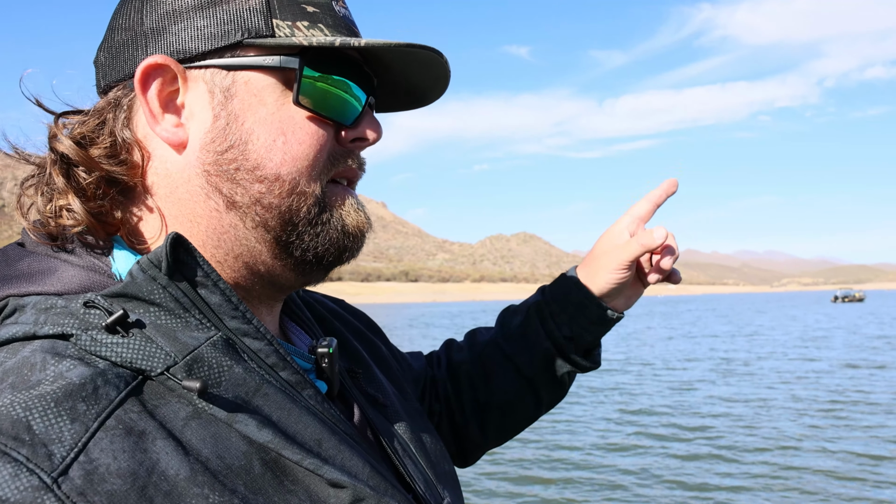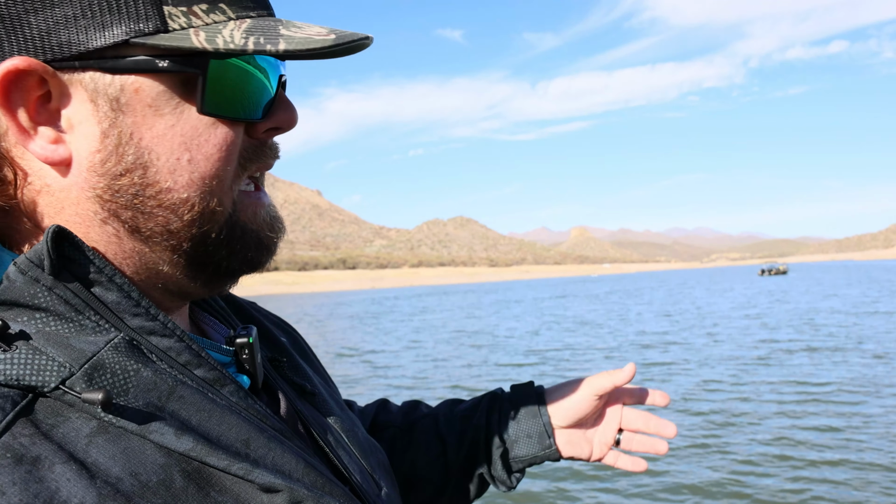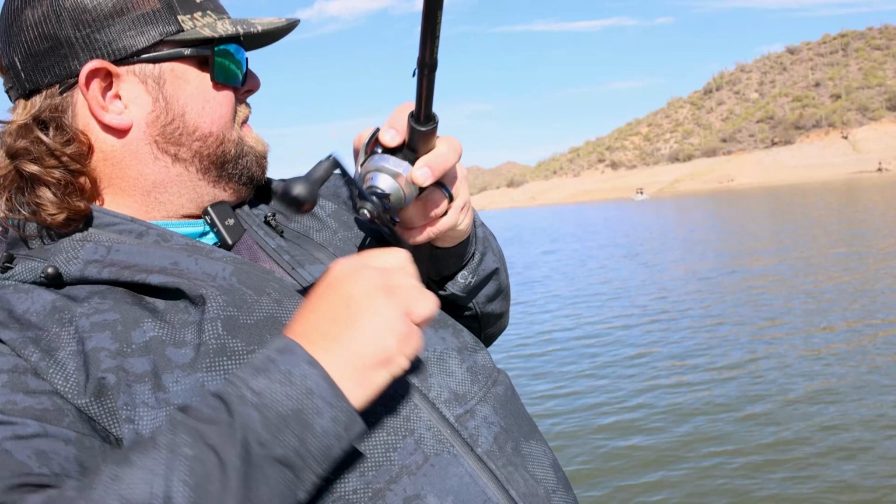I see them way out there. They're in 6, 7 foot, way out there. I bring it right over top of them in 4 foot. They come up and just smoke it. We missed one already. That was a pretty good one, it looked like. Go on, let's go. Those are bass.